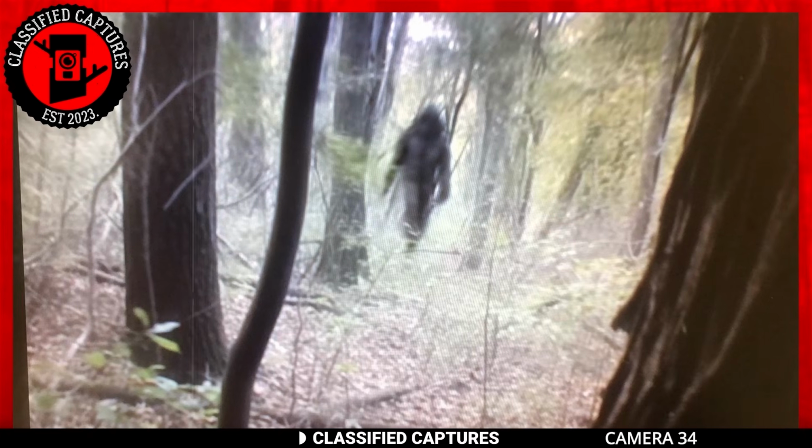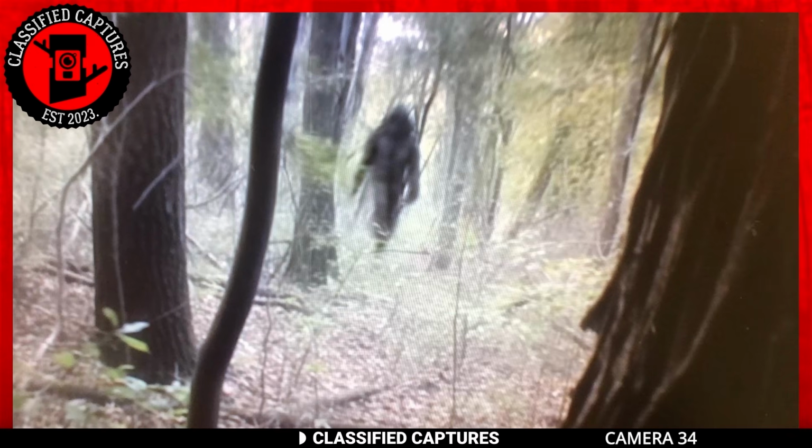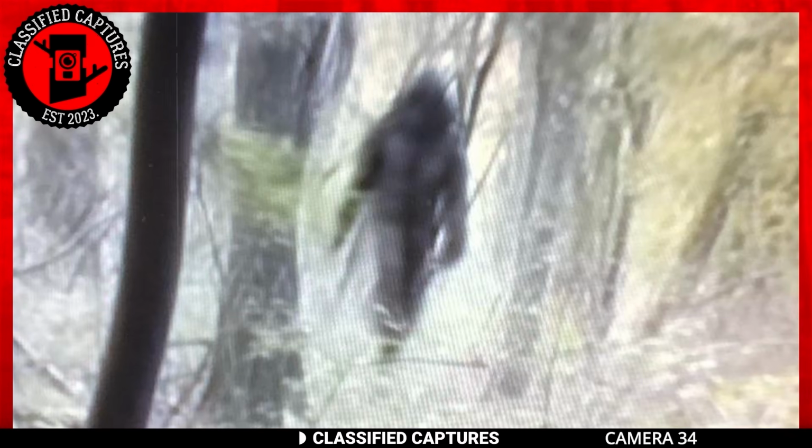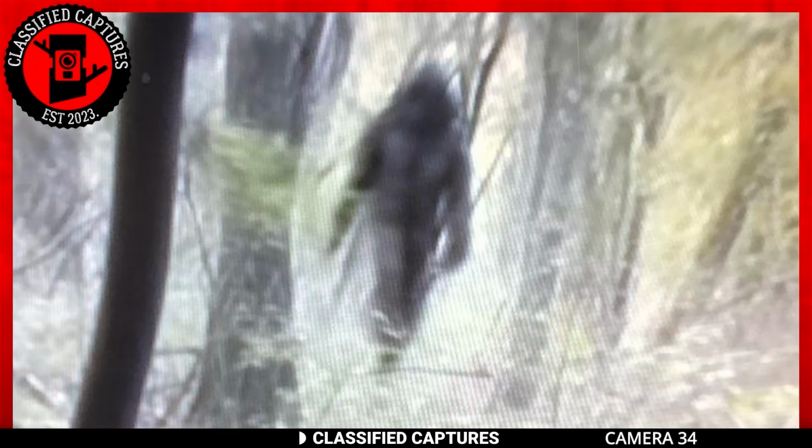The evidence does not lie, though. Could this be the function of a rogue Bigfoot, or is there another paranormal creature in that forest capturing and hurting people? It's hard to tell, but what do you think?